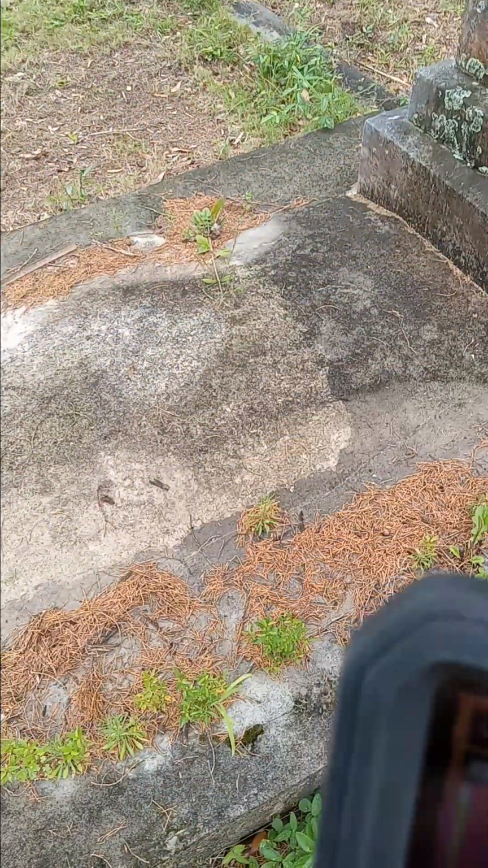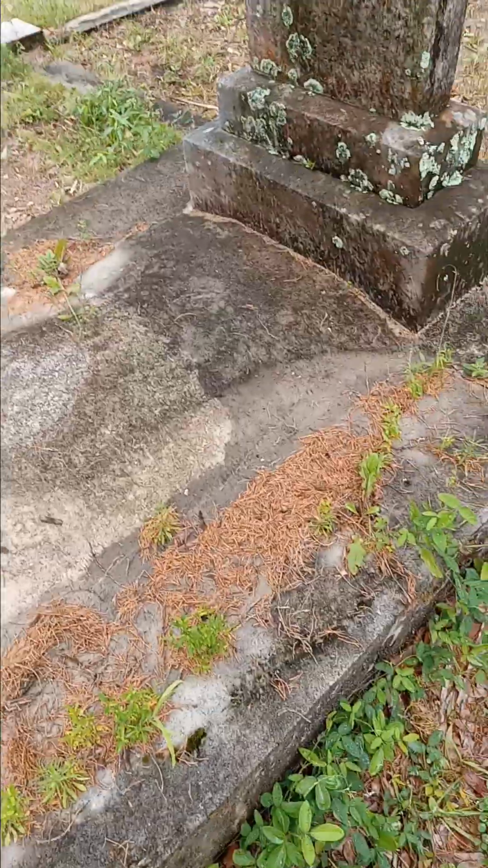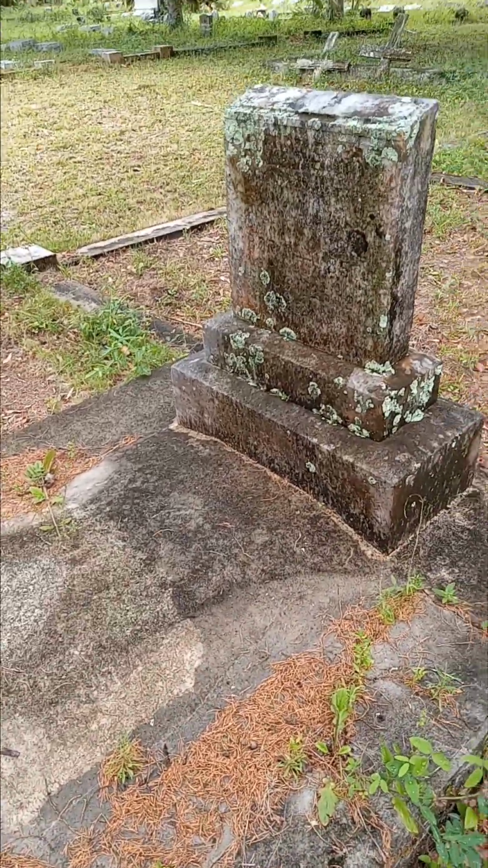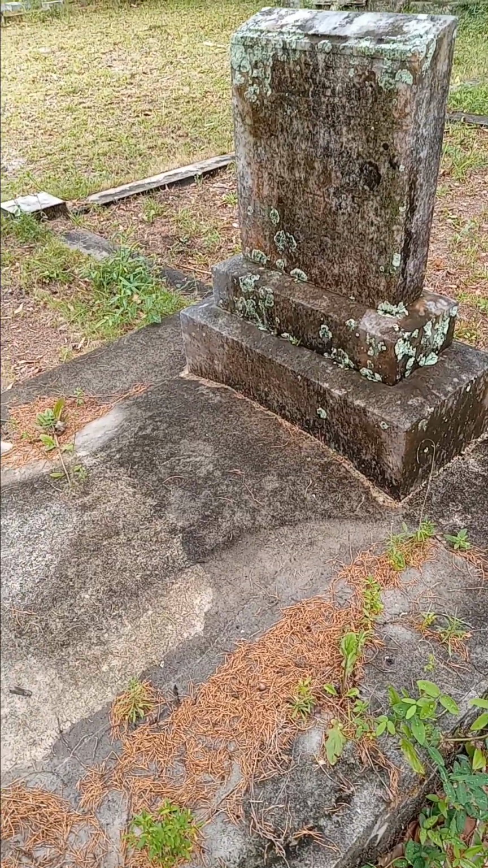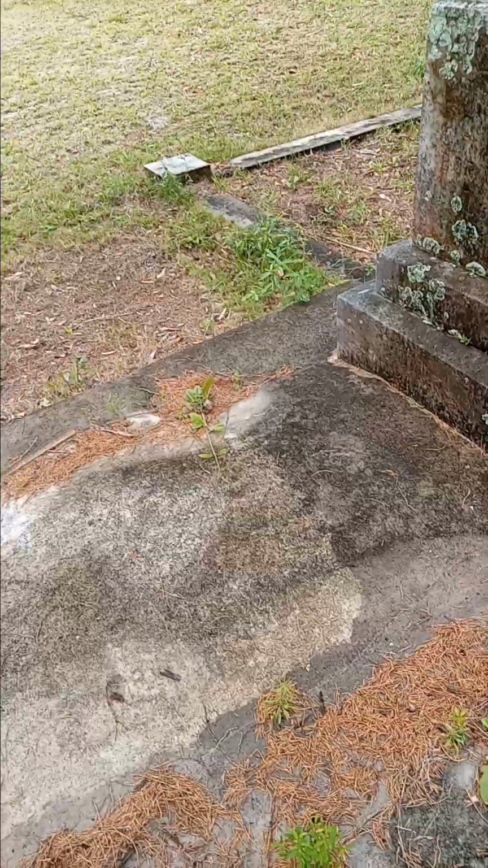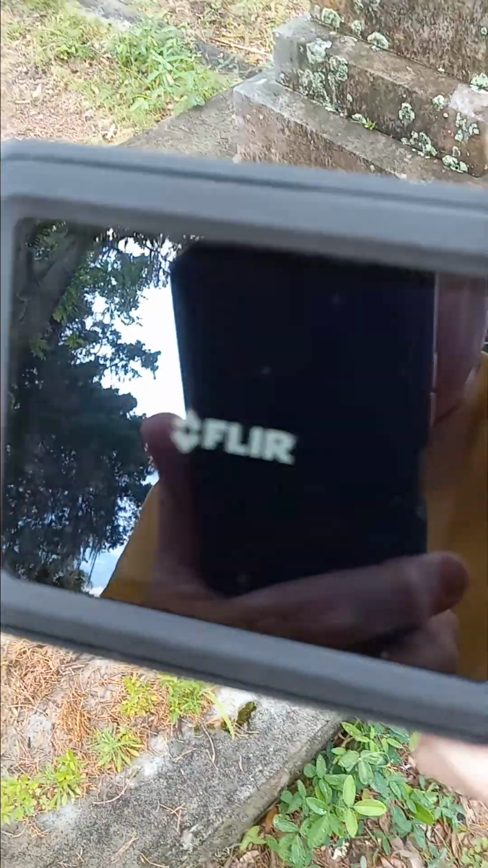Okay, I'm going to go ahead and switch out and try to get some still photos with the thermal imager, if I can get it to come back on. Takes a while for it to initialize, so be prepared to wait a while. It seems like if you have it out in the sunlight, sometimes it'll just get overexposed and go white on you. So you have to kind of turn it on when you're in the shade, for anyone who does purchase the Flare C5 thermal camera.